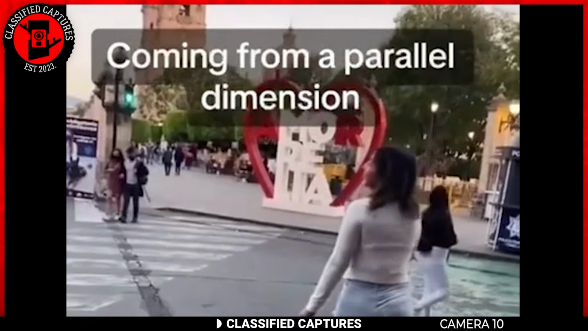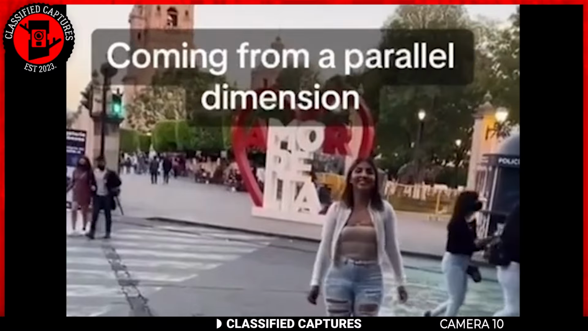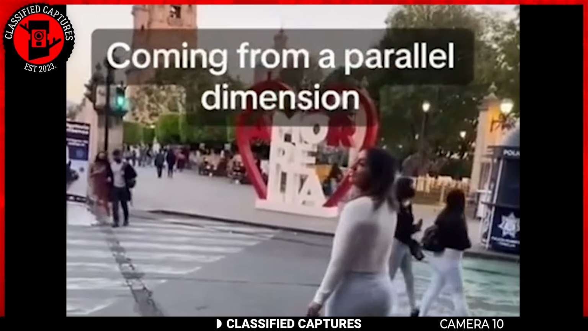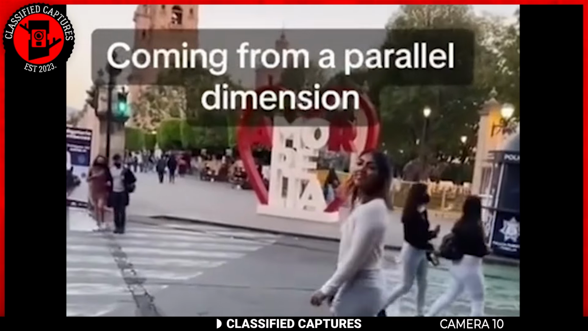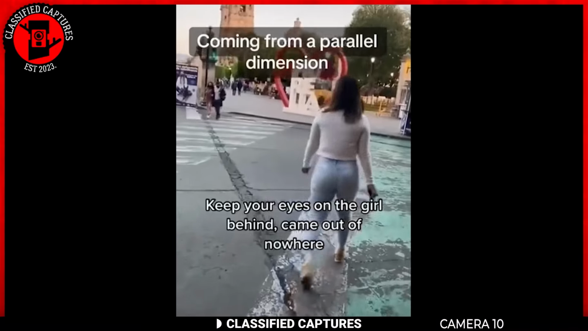Behind her, two other girls suddenly appear out of nowhere, already mid-stride as they walk away. No one in the area seemed to notice them, not even the girl filming, until she reviewed the footage later. Could this be a case of time travel, a glitch in reality, or perhaps even a crossing between parallel universes?